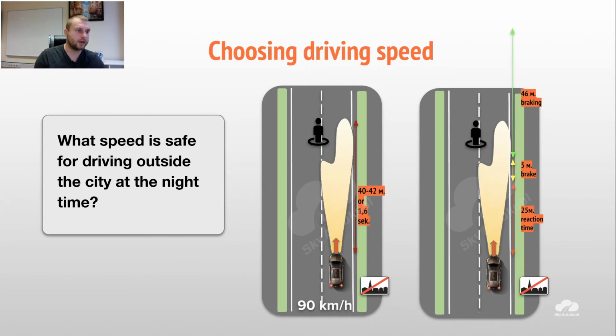Most probably you will stop in the proper way, in the proper time. Of course, everything depends on the situation. It doesn't matter that the driving school tells you, or me, I'm telling you to drive at 50 if you use headlights, and all your life you have to drive 50 like this. Of course not. It depends on the situation.